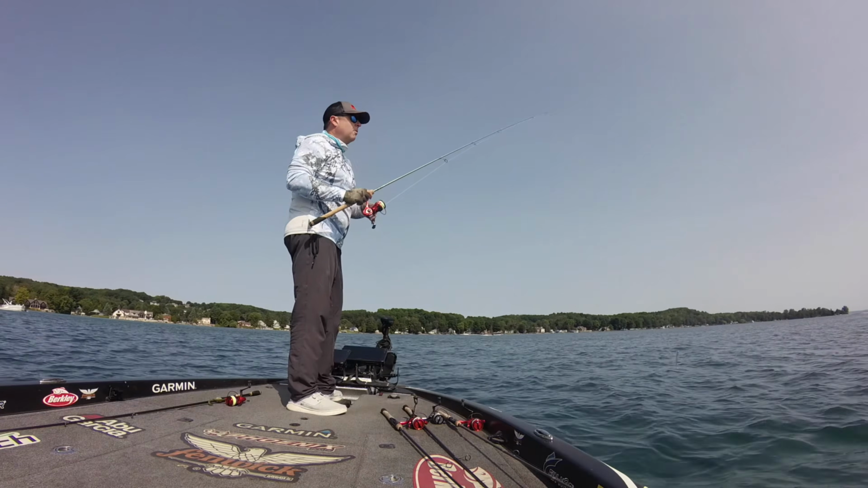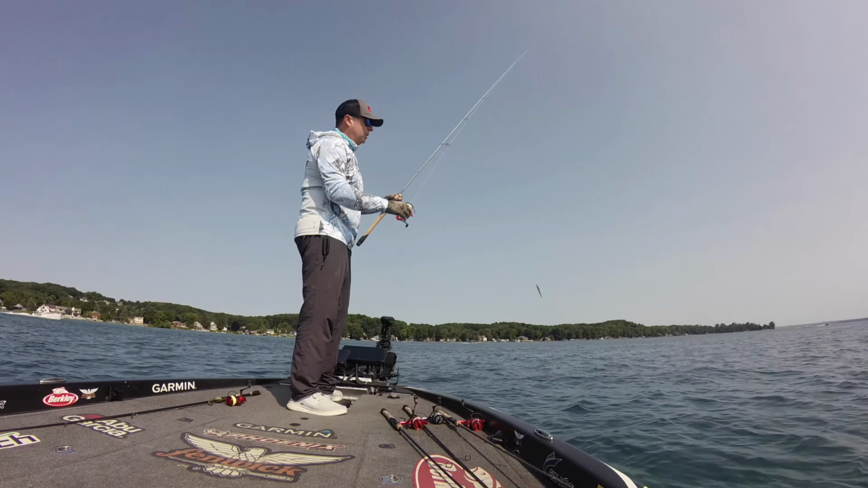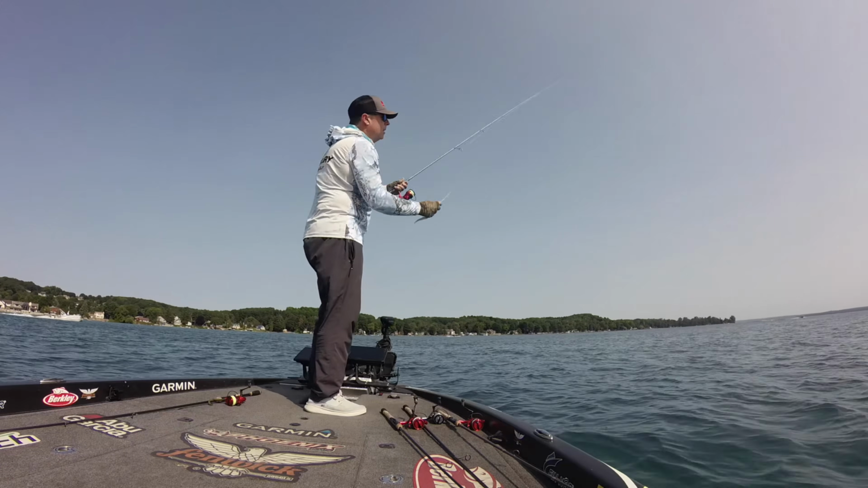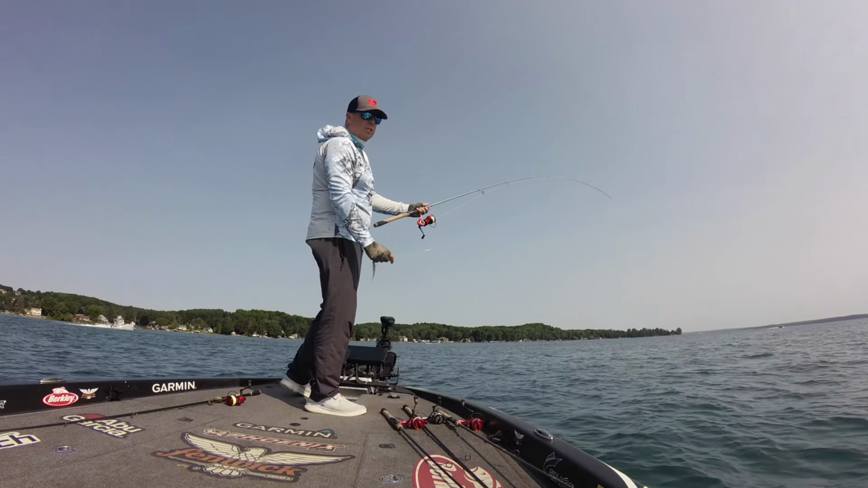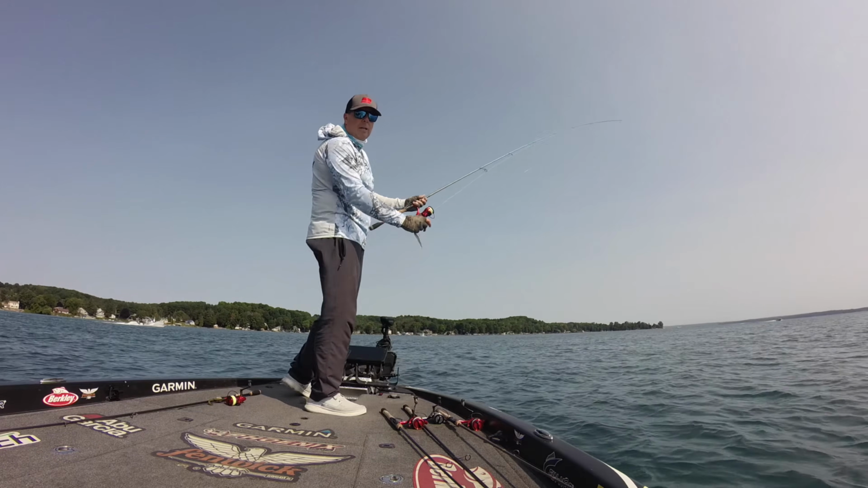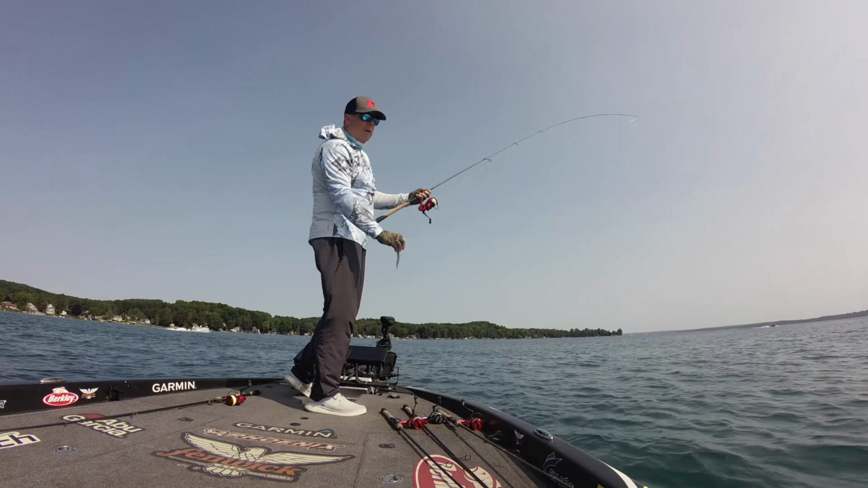Real quick on the setup while we get back to the hot spot. I'm using a 7.2 medium light. It's a fast action, so you get a lot of tip. You can see the rod bends down like over 1/3 of the way, almost halfway. So a lot of tip. The tip lets the fish grab the hook and get it. It's got enough backbone to fight them.